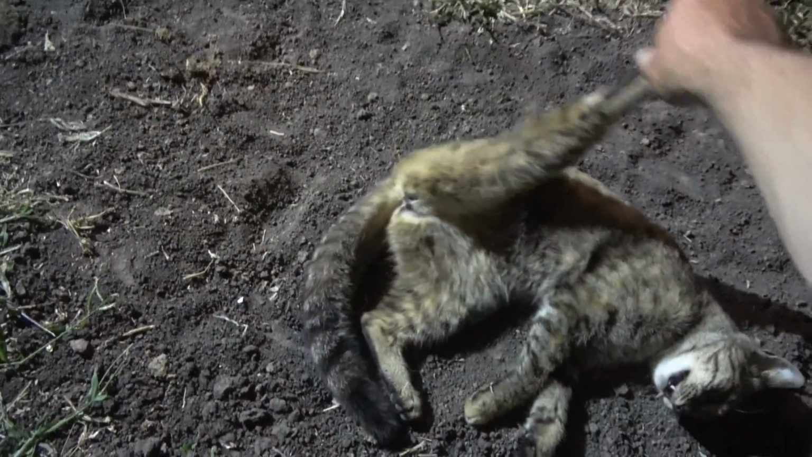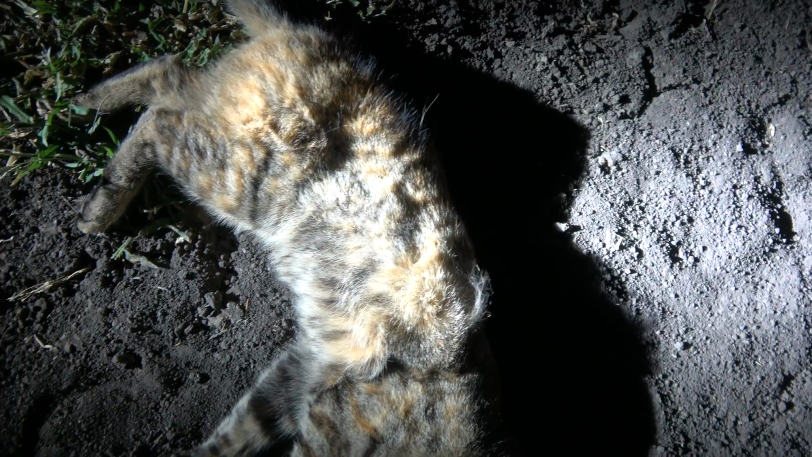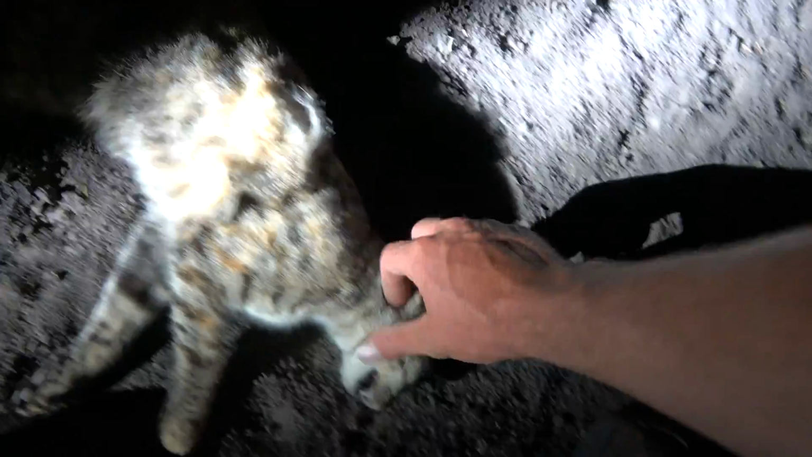What is it there? Another female. Interesting colour, he's got orange and whatever through. She, I should say. Straight through the heart.